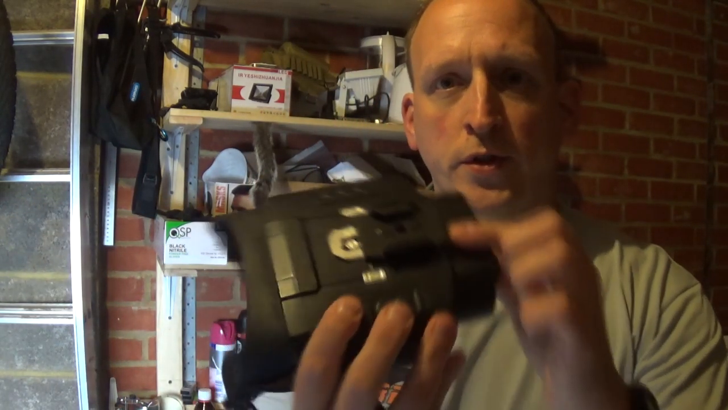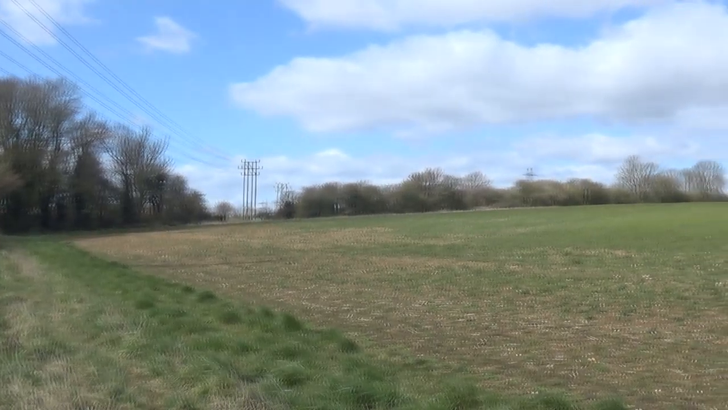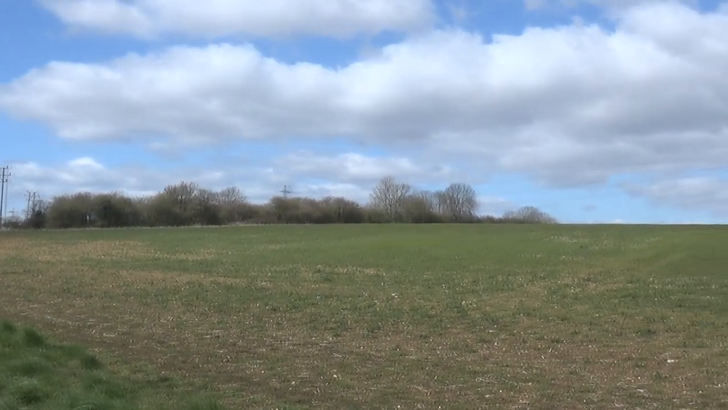This unit on the top doesn't come with it. This is a little mount, a GoPro mount. So what it allows me to do is when I'm out in the field, click a GoPro on, hit record, and I can scan around.